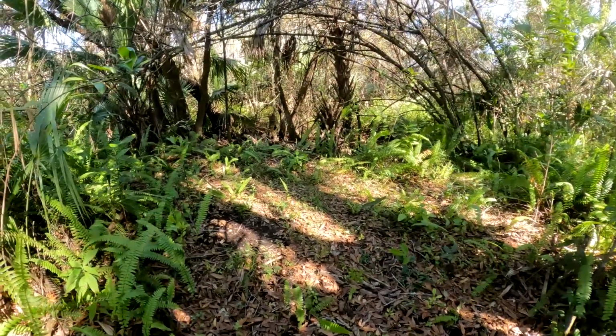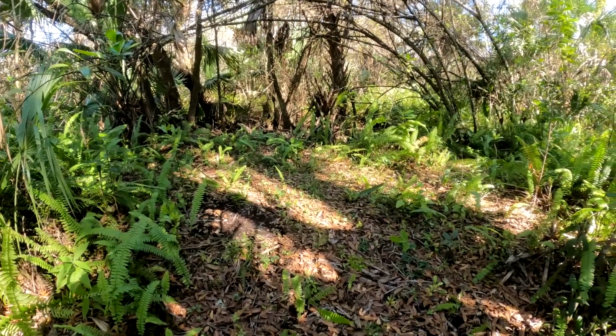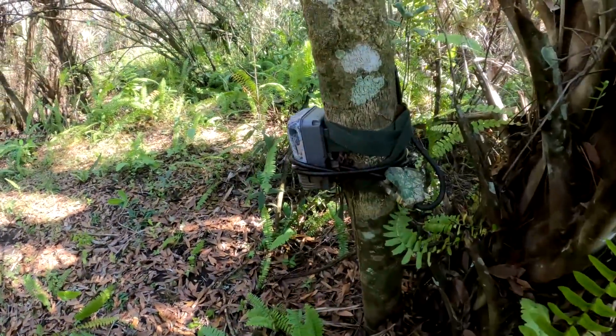I don't have any concerns really. I've never had a problem with humans coming through here because I don't think there's many that come through here. So I feel safe just leaving that camera right there.